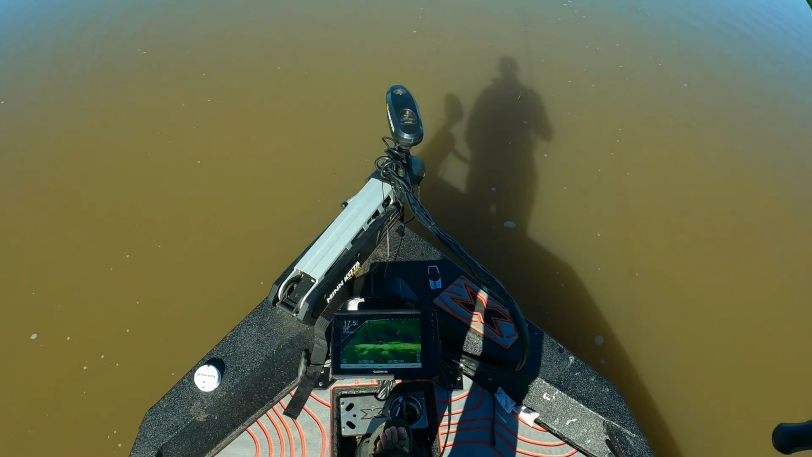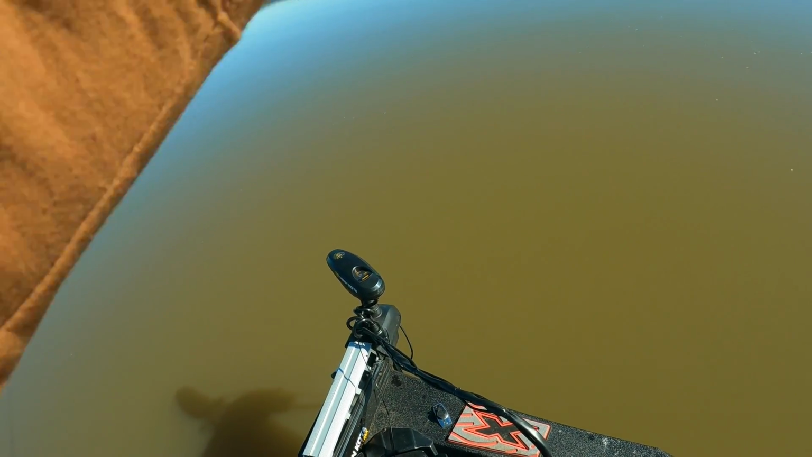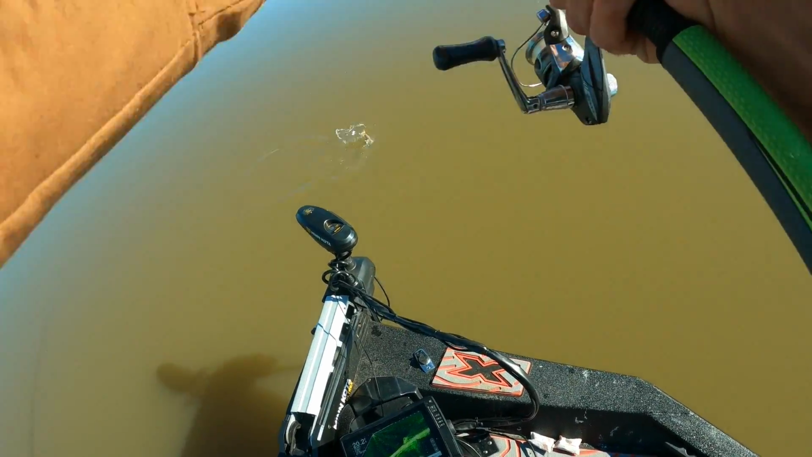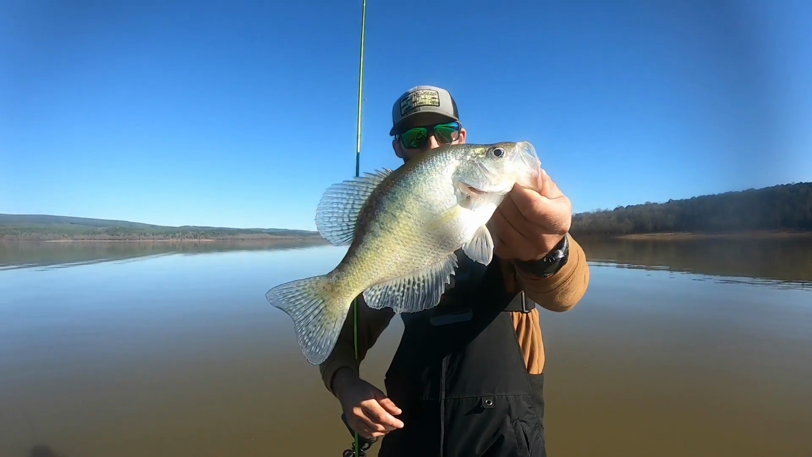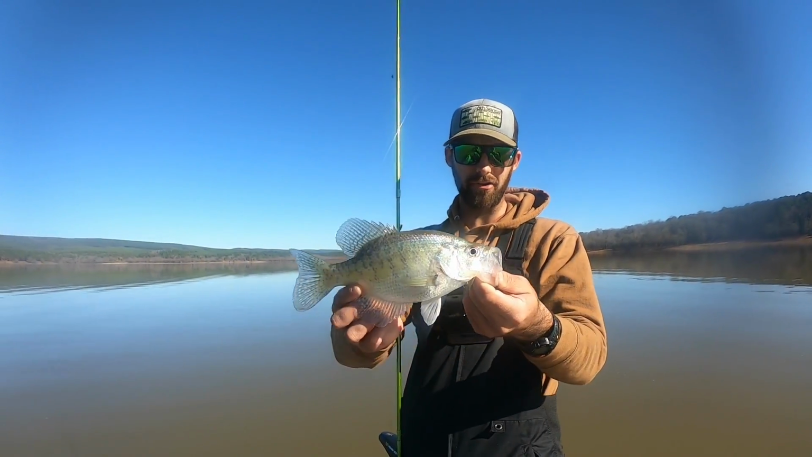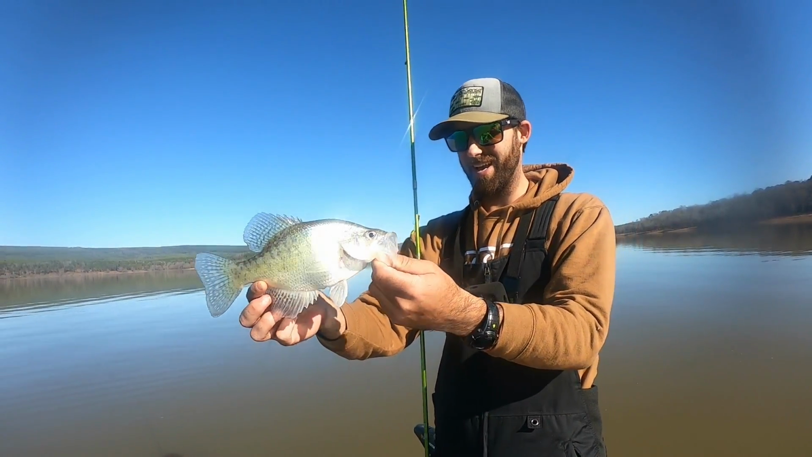Heck yeah, JJ. Biggin. Oh. Biggin. Feels good. Oh gosh, nice one. That's a nice one. Woo! Felt so much bigger. There we go. There's my biggest crappie of the day. Not a monster, but he hit it so good. I've got one I can put in the cooler, or I keep calling it the cooler, put in the live well, and we're gonna drop back down.